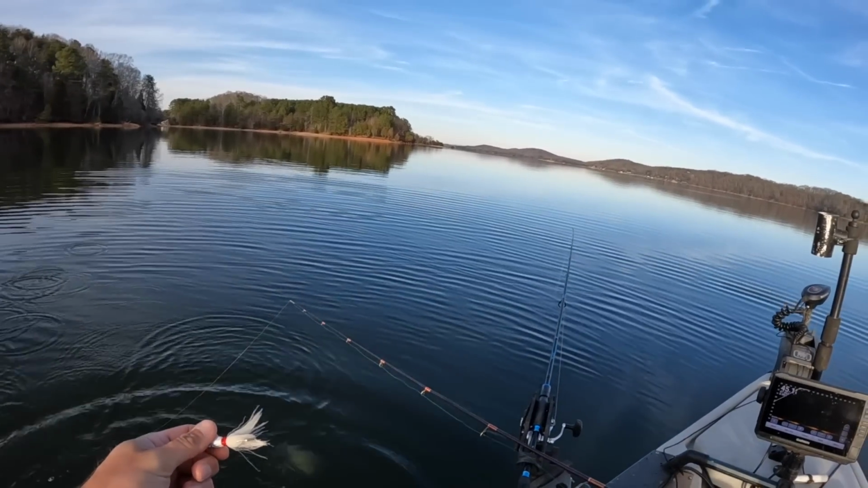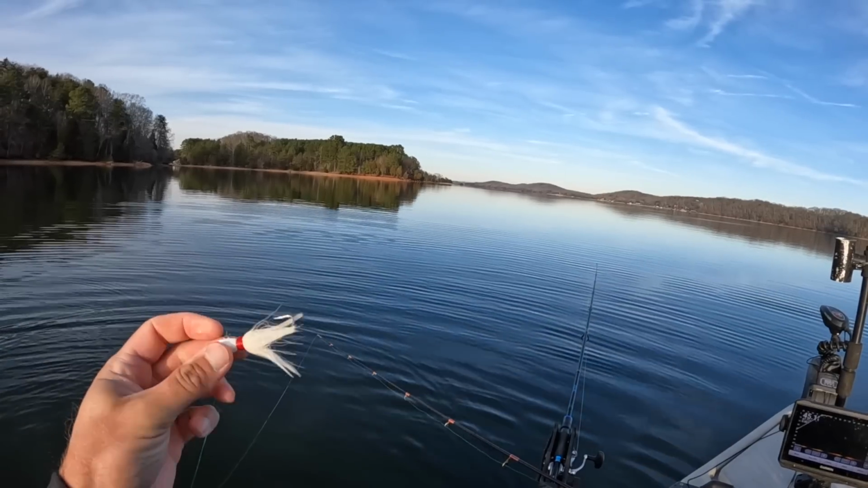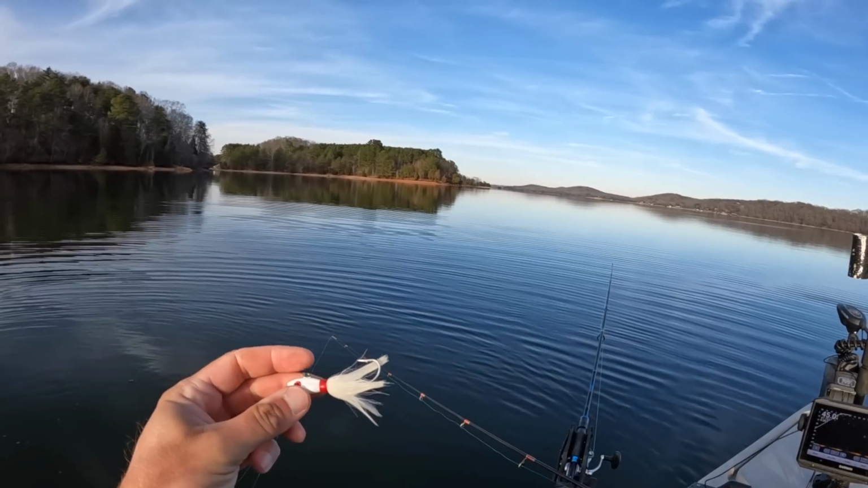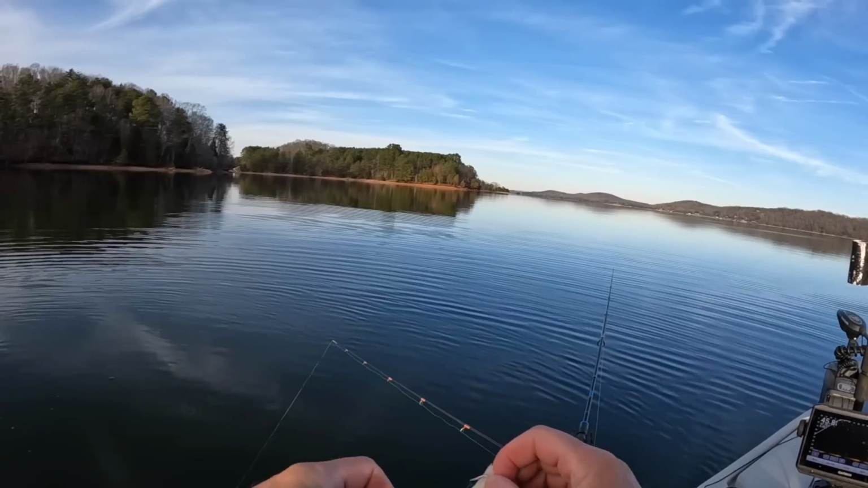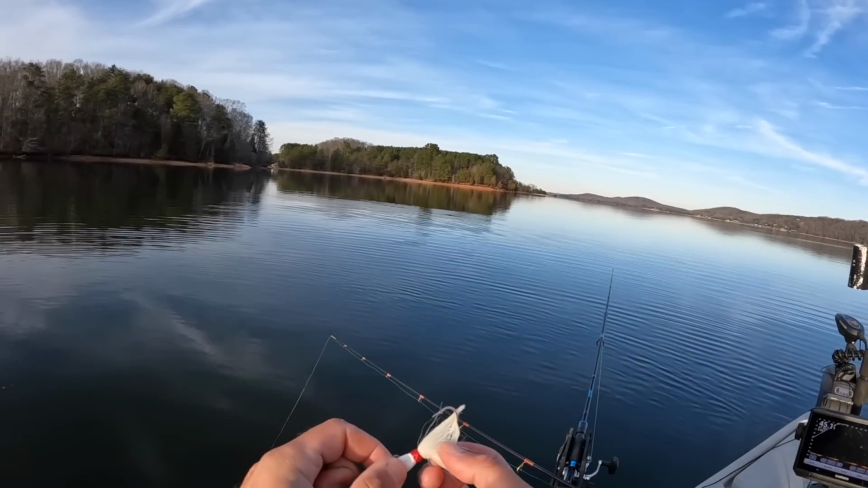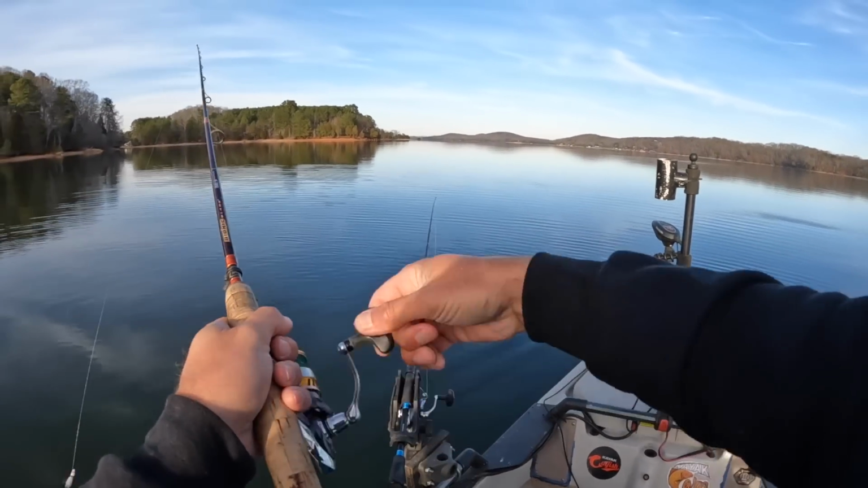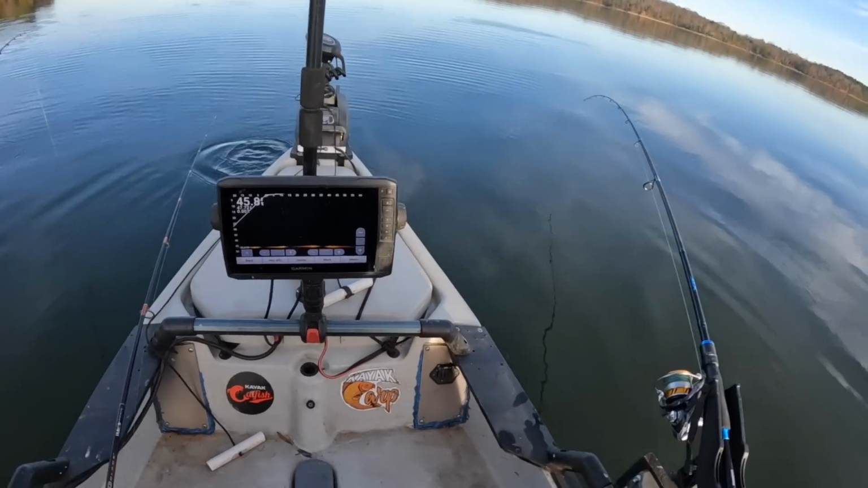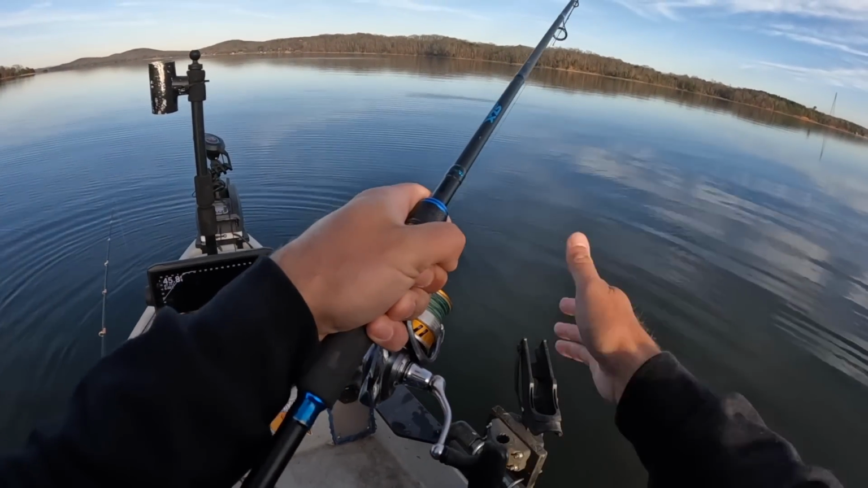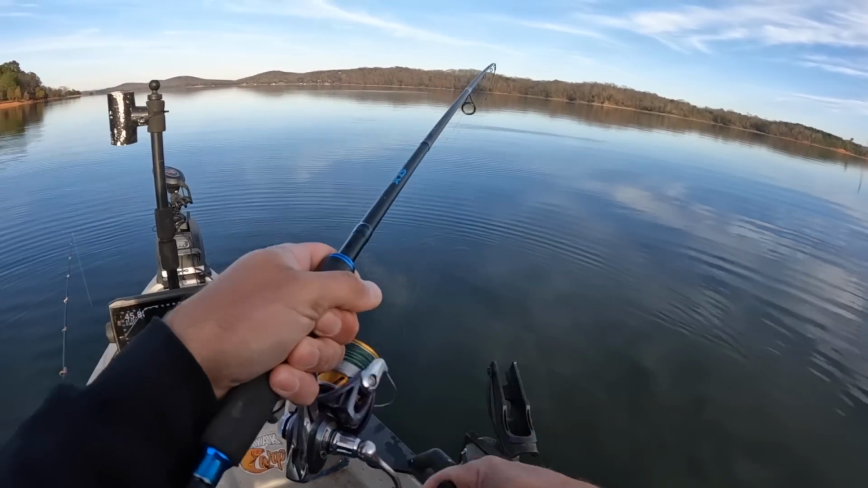And, you know, folks, this jig here, I mean, it's plain. I ain't got no scent on it. There's nothing added. There's no trailer, there's no cut bait. We're just throwing a plain jig, and the two fish that we have managed to put the bait right in its face, like hit it on the nose, we've managed to catch.